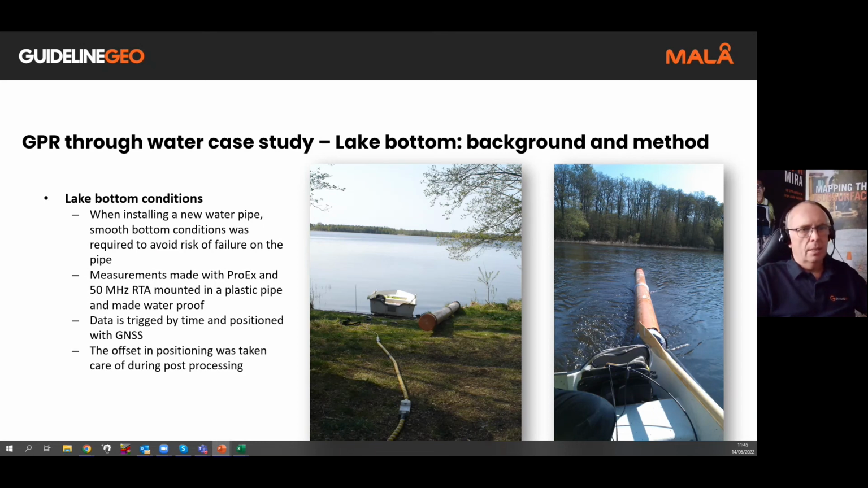The offsets that we encountered, because the GPS was on the boat and the GPR antennas were several meters behind the boat, were taken into consideration during the post processing. That's possible with certain types of post-processing software. We can actually apply an offset from the GPS to the GPR.